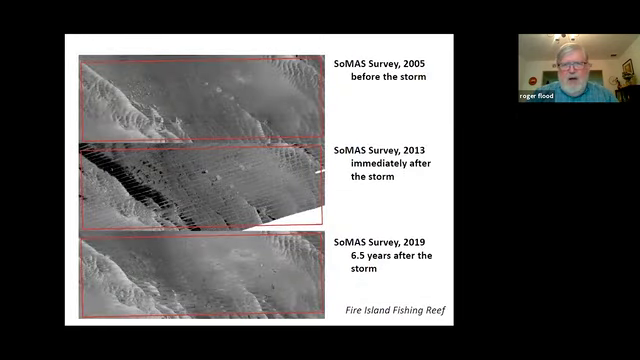What's here, the red box is the outlines of the fishing reef, and there are three sonar images here.